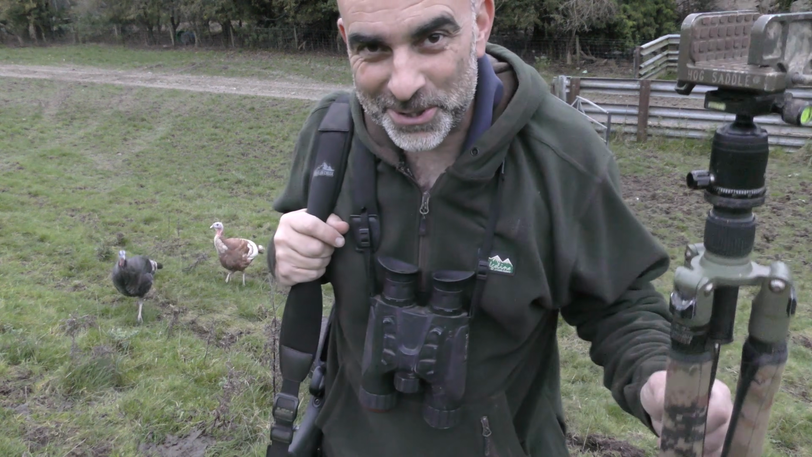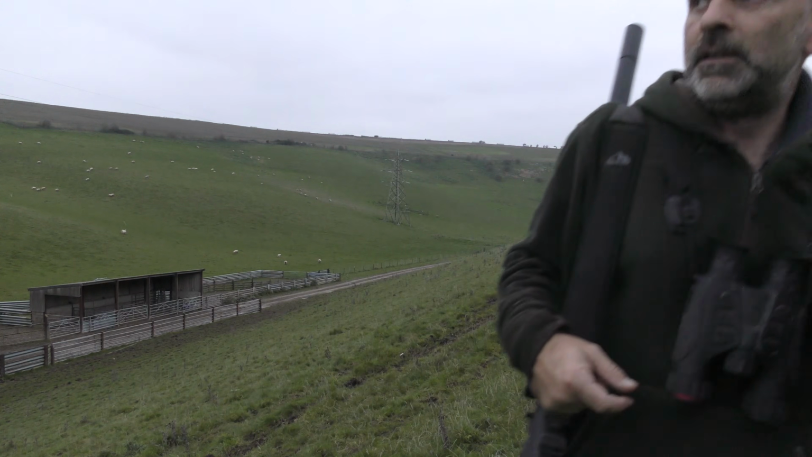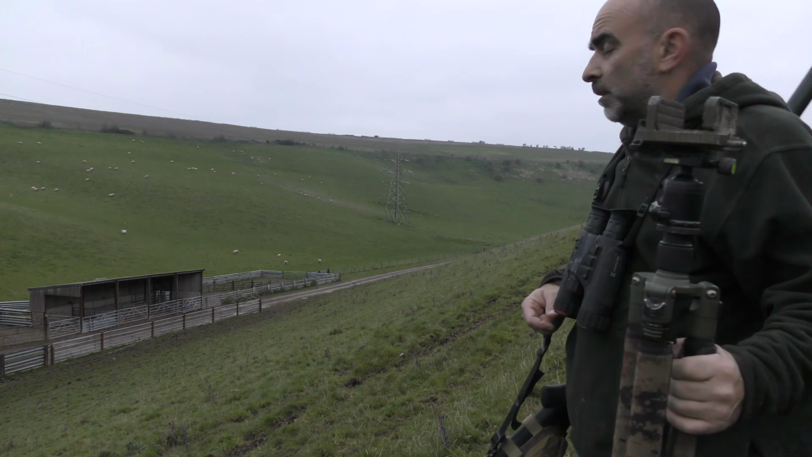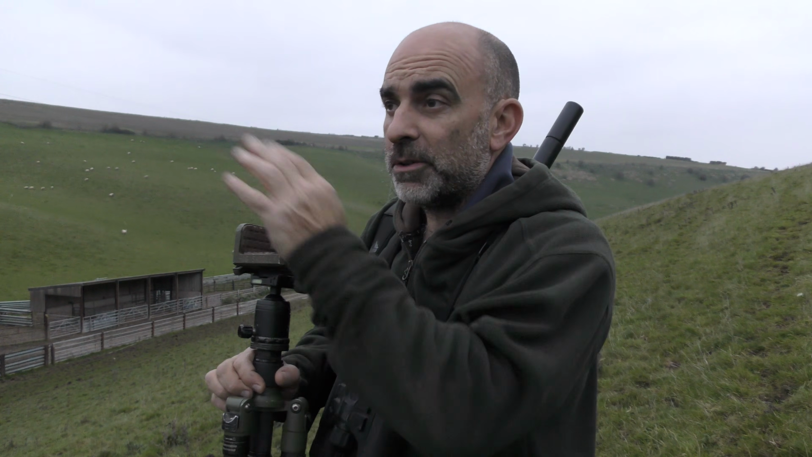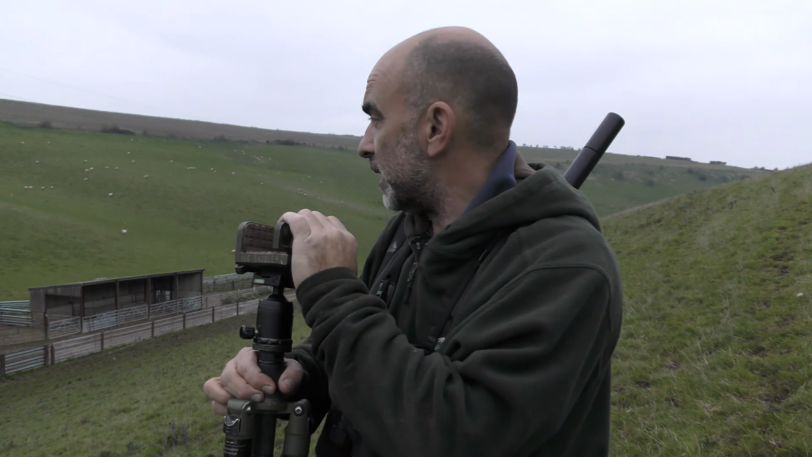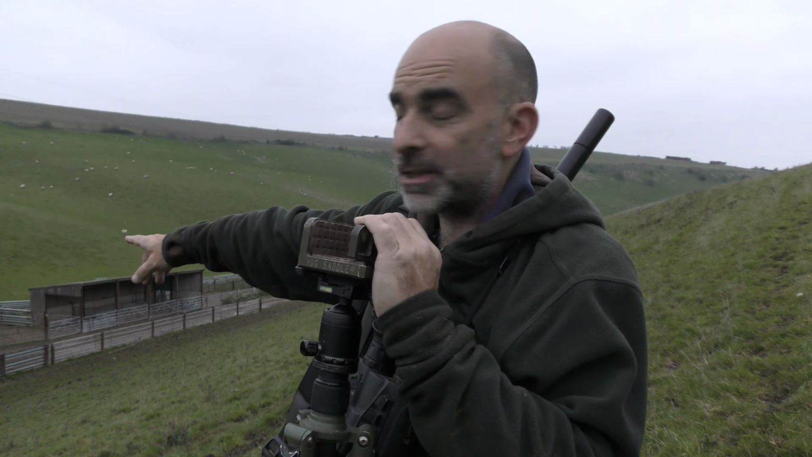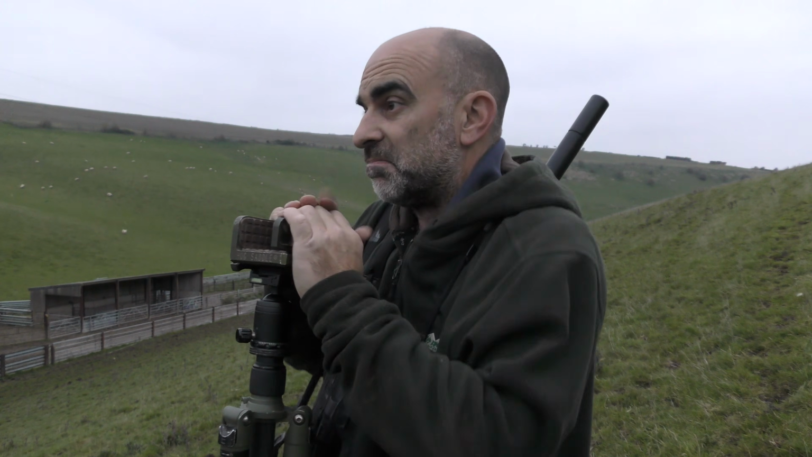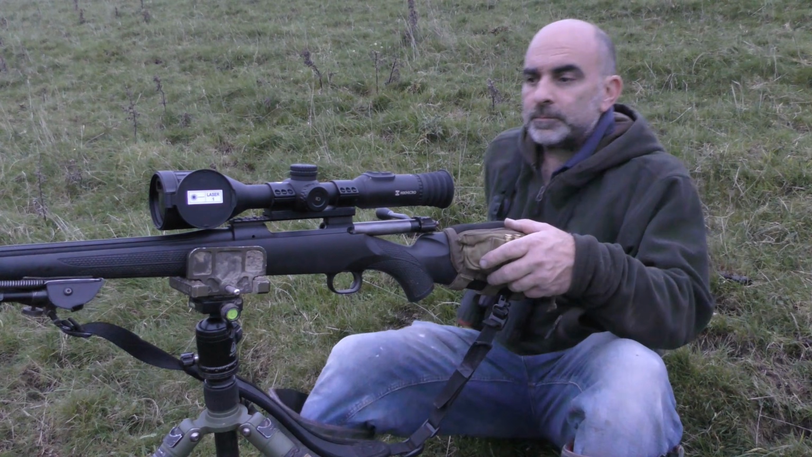Well, this is going to work well with my turkey entourage. Right, I think this will do me. So I can't quite see over the top, but this is a pretty good spot though. I can see both sides of the wood from here, or both corners anyway. The fox comes down, it's going to work its way down to this bottom edge. And this is where he's been losing turkeys as well, this bottom corner here. So it's a good place as any.